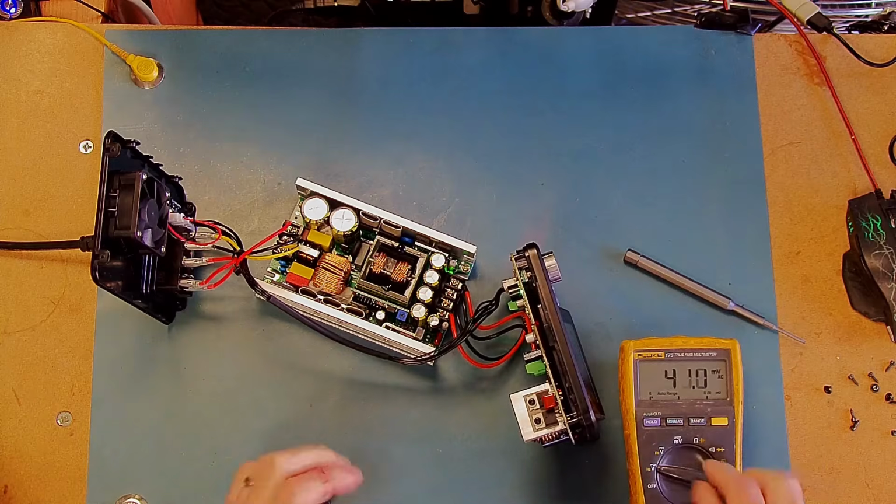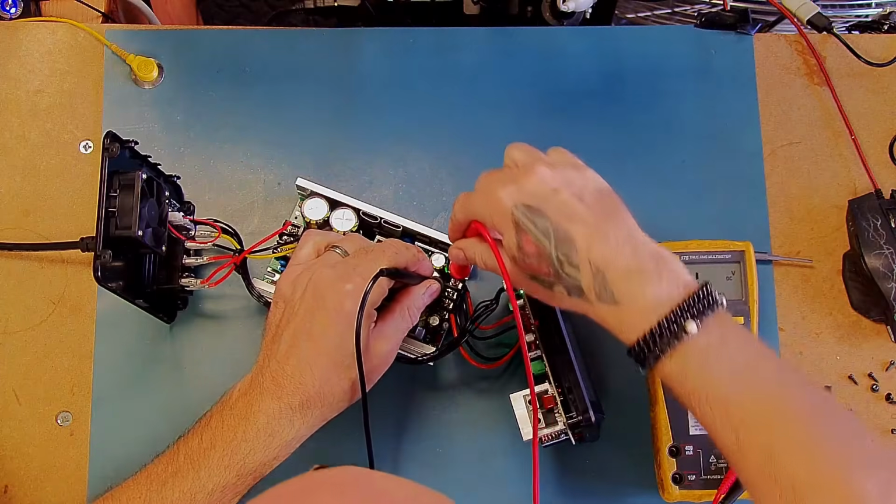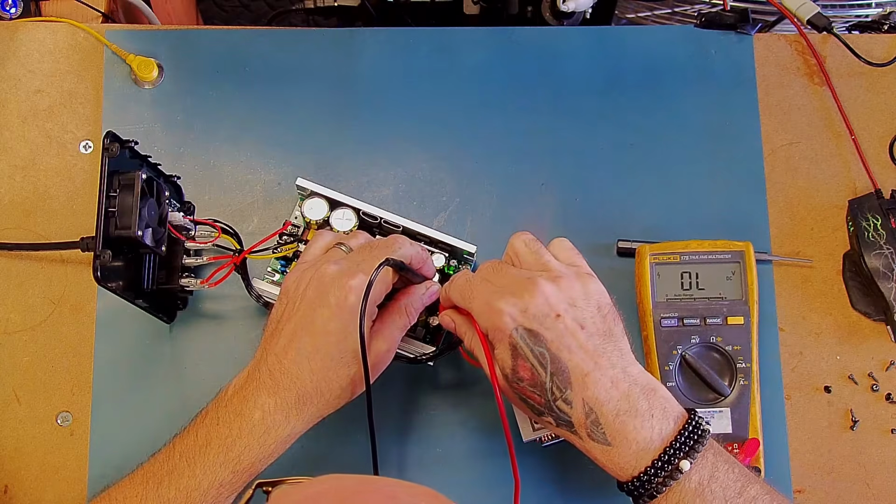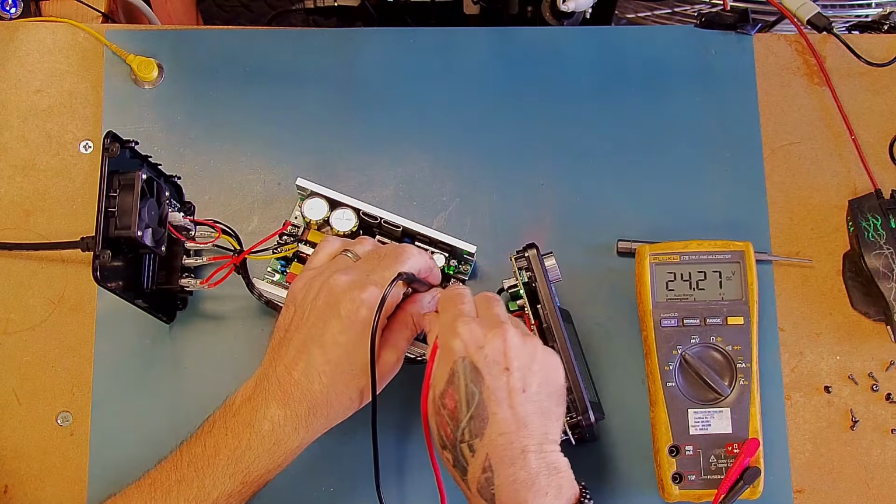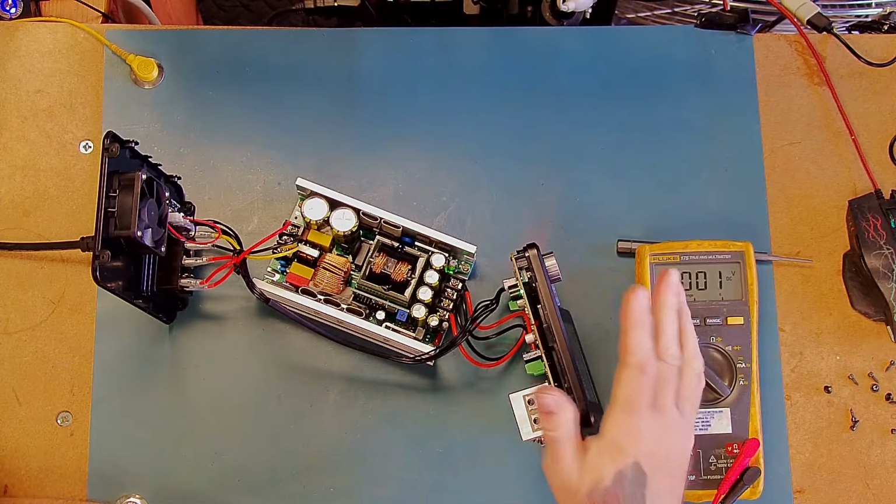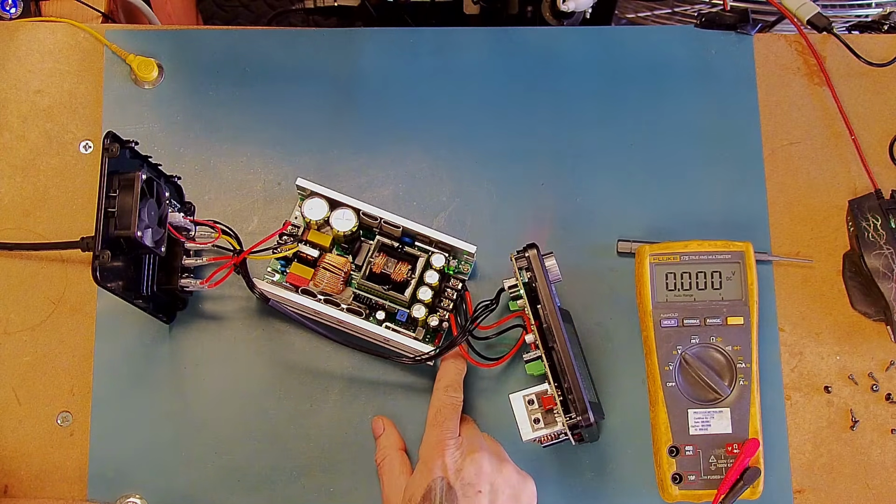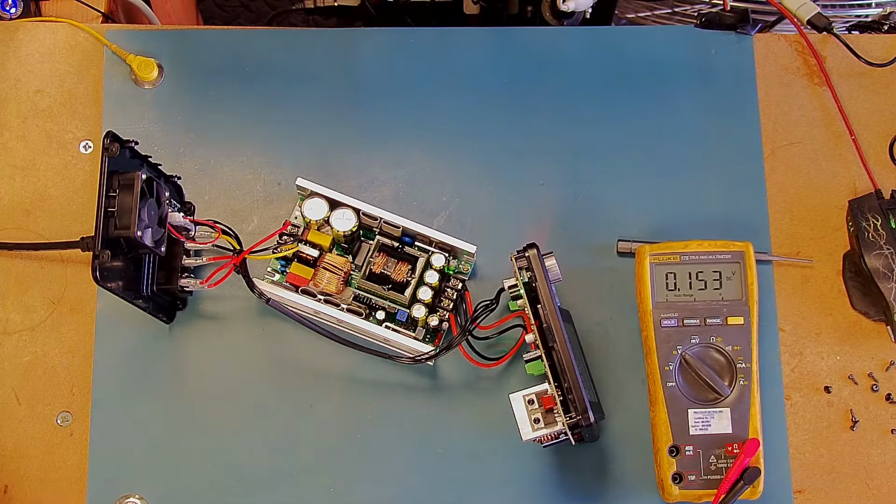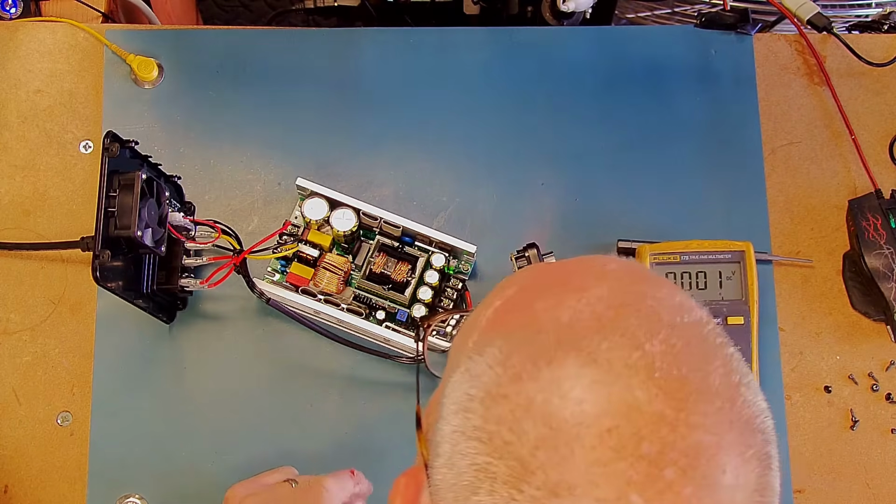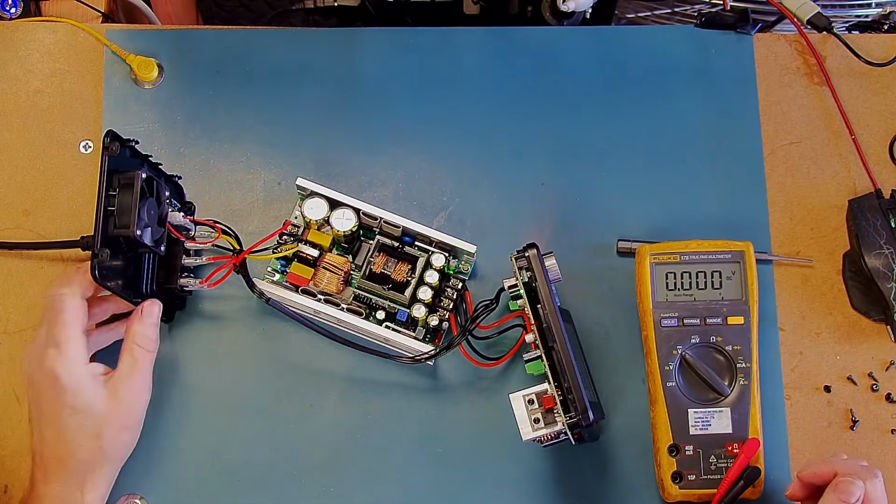So let's just check to see what output voltages we've got. So ground, so this is V1, so 48 volts, and V2 is at 24 volts. So I assume that the V1 is actually for the main power supply, the 48 volts, and then the V2, the 24 volts, is for the PD power supply. It has got an adjustment potentiometer on the power supply as well. And there is another terminal. It looks like it could be for a fan, possibly.